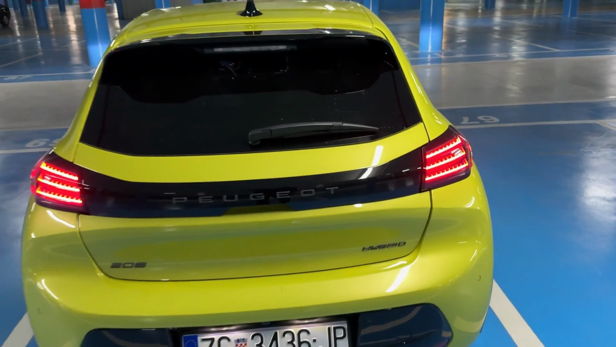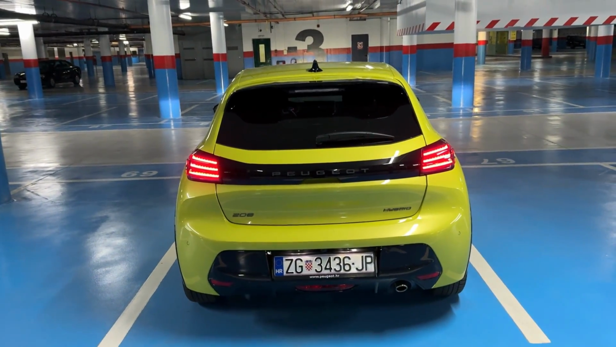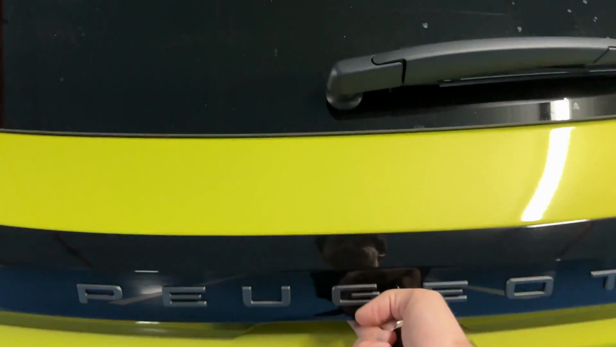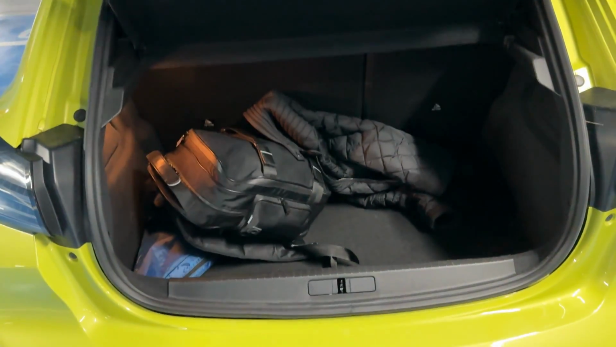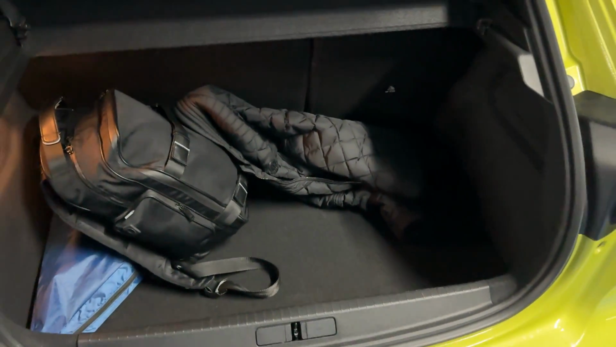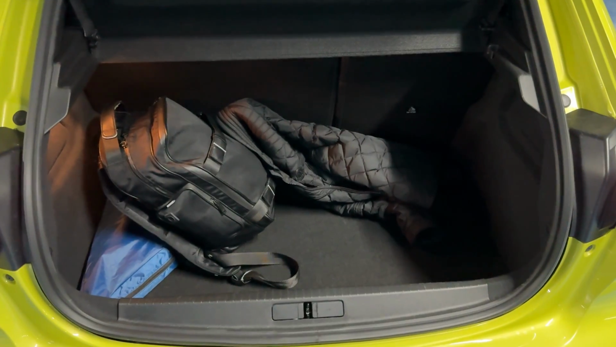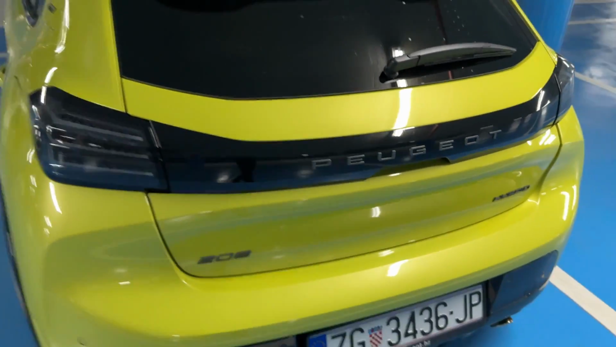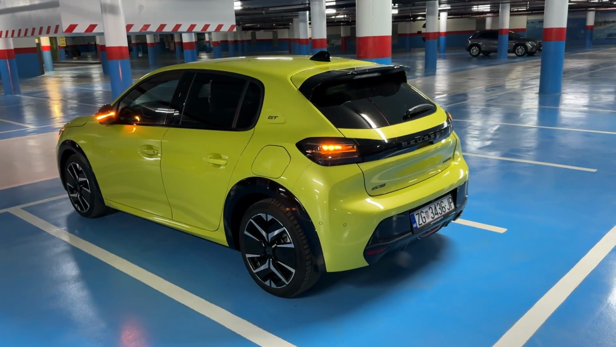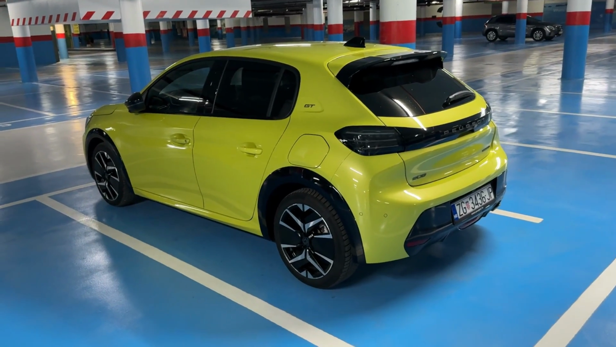So this is the 48-volt hybrid, 100 horsepower. You will see I'm really impressed with this powertrain. And before we move on and go on a drive, let me just show you this. 309 liters, so remains the same as on the predecessor. Really decent amount of room in here. And now we are ready to go on a drive. I will show you just how amazing this 48-volt hybrid powertrain is.